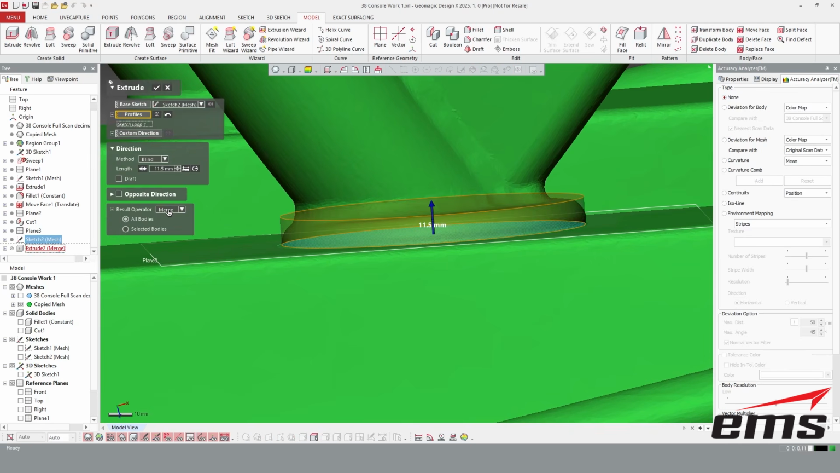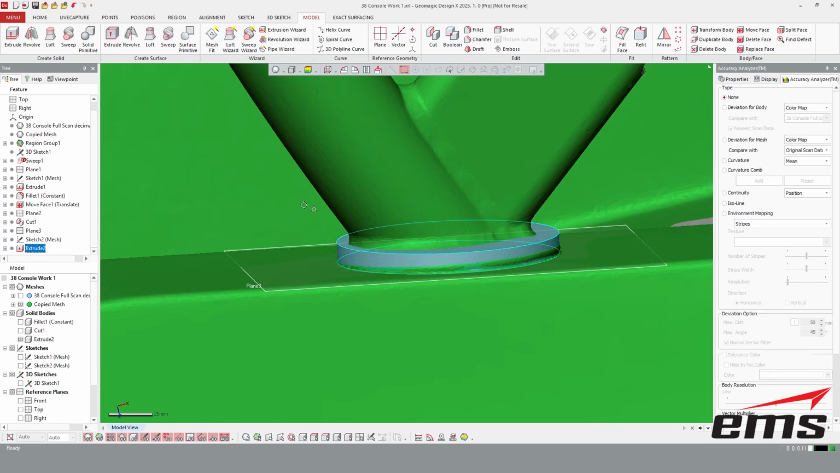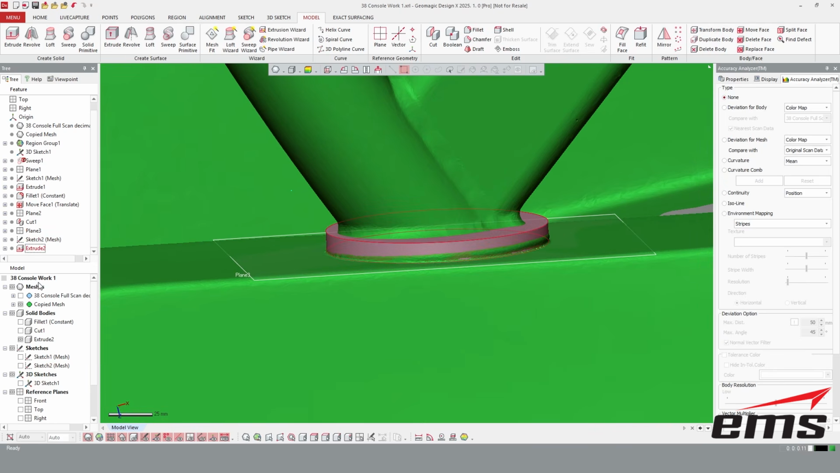So this is new in the latest version of Design X. This has some nice advantages because you can kind of pick what to cut or merge to as far as bodies, but the default is merge, and that always gets me because I don't want to merge it. I want to keep it as a separate piece.